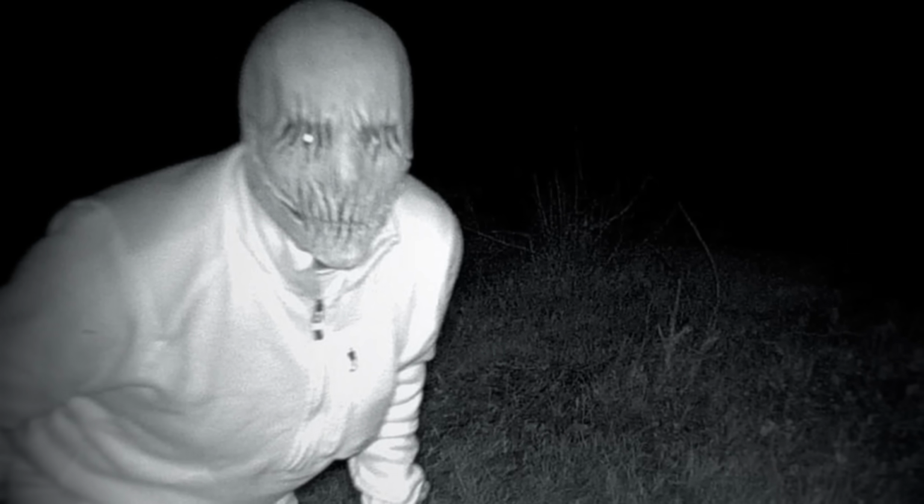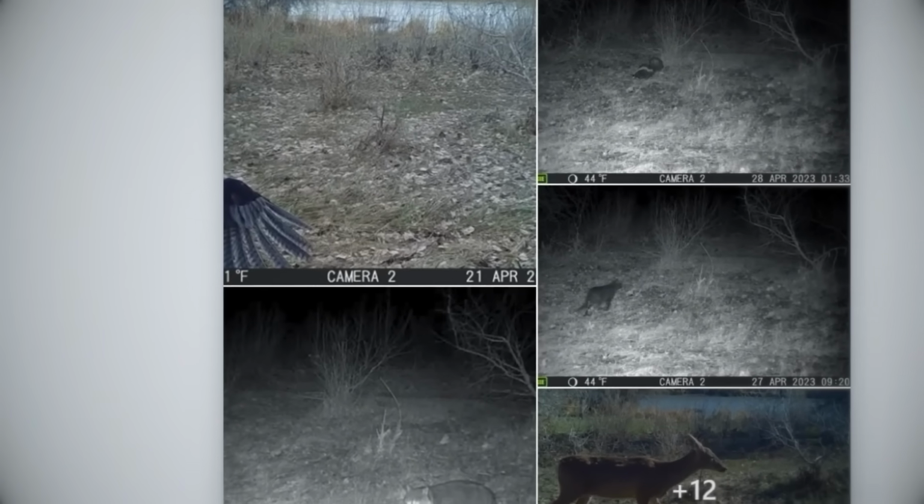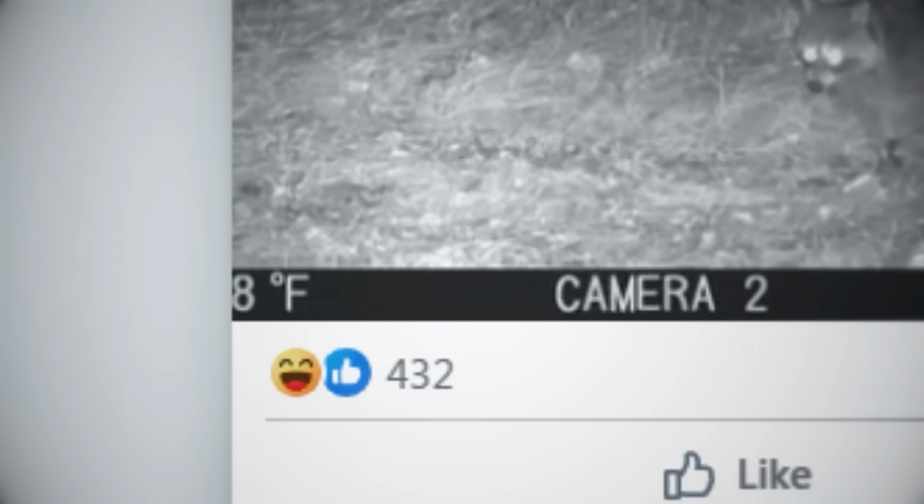Who was out there mucking about like this? And what were their intentions? I mean, this thing looks straight out of a creepypasta. Internet users quickly picked up on this post, and it would receive over 400 likes as buzz started brewing. The local community was very much disturbed by the post, believing their town was being descended on by some mentally ill serial killer lunatic. As panic in the local area began to spread, police chimed in, responding to the public